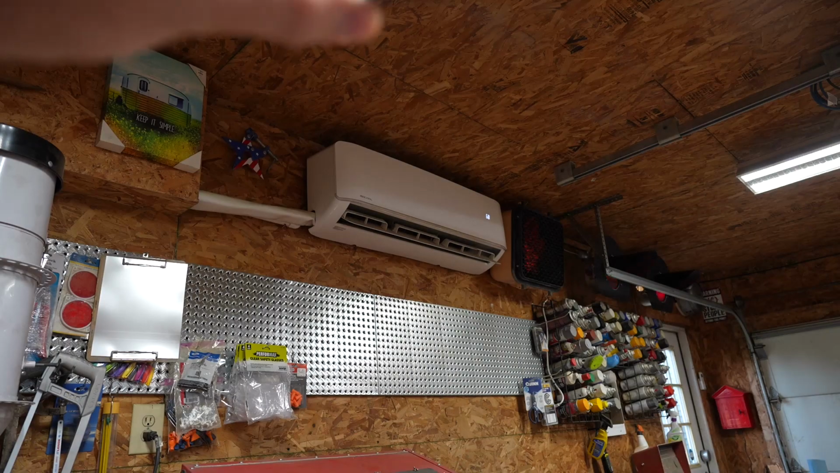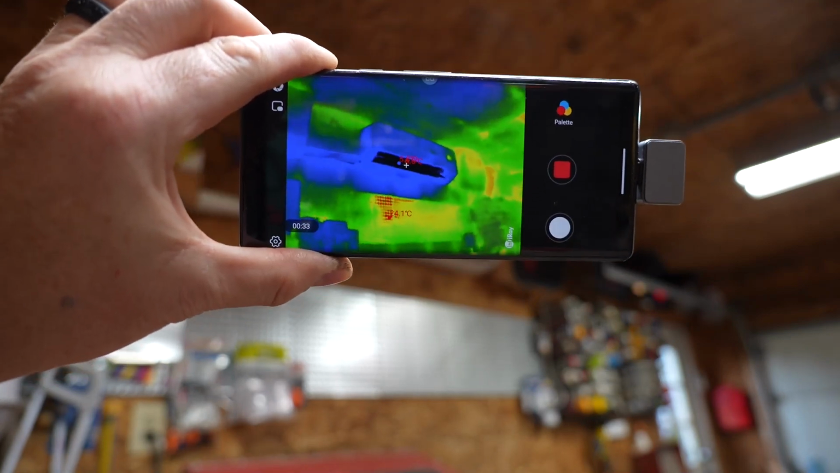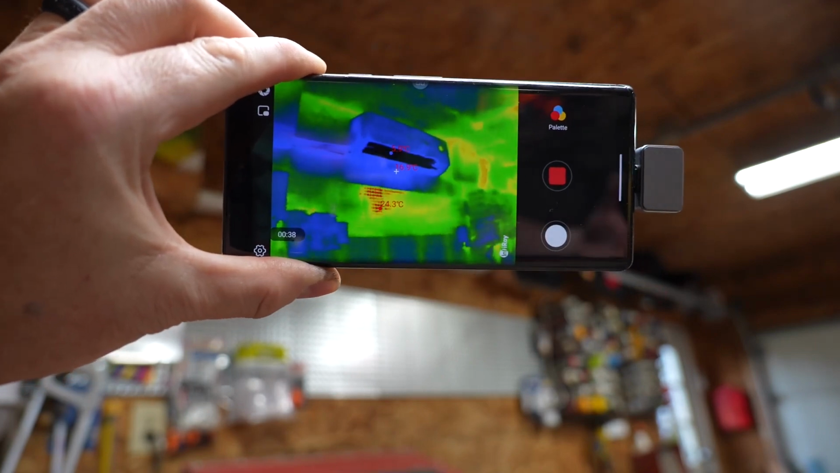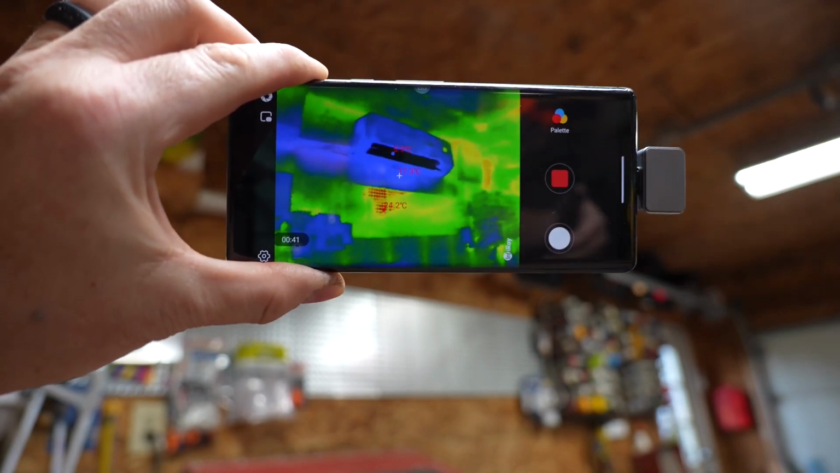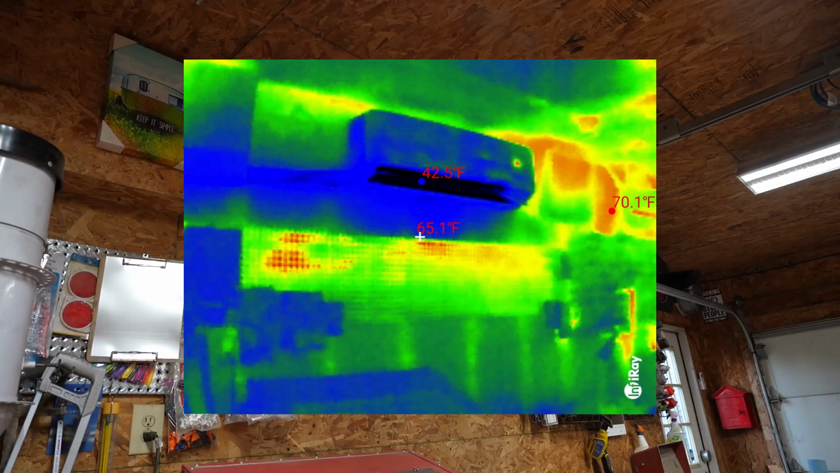Once you install the software and you plug the camera in, you are presented with a fully functional infrared camera. We're taking a look at my air conditioner in my shop right now, and you can see everything that is blue is cool. Everything around it that's a different color, a hotter color, is a little bit warmer. Right off the bat, you're going to notice 3 different temperature displays that are kind of floating around the screen. Right in the center is a crosshair, and that's so you can accurately measure the temperature of whatever you're pointing at. At the crosshairs, it is 65.1 degrees Fahrenheit right now, and just above that crosshair coming out of the air conditioner, it's measuring 42.5 degrees Fahrenheit, and it's an air conditioner, so that makes sense.